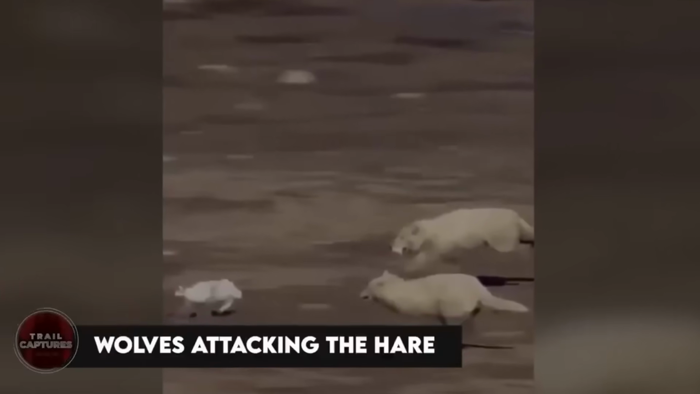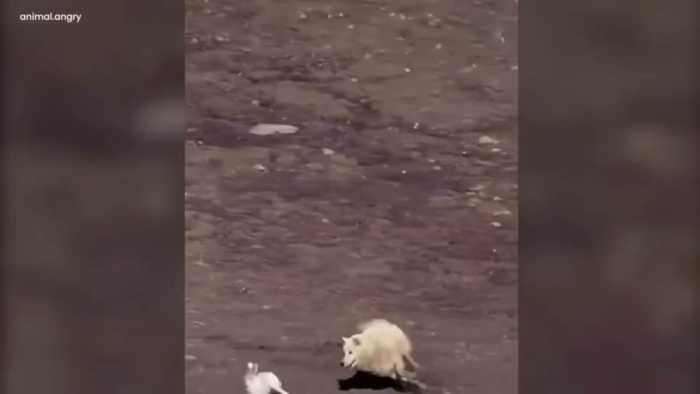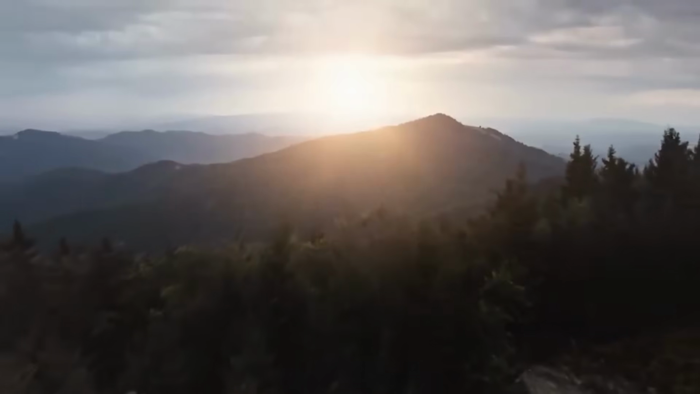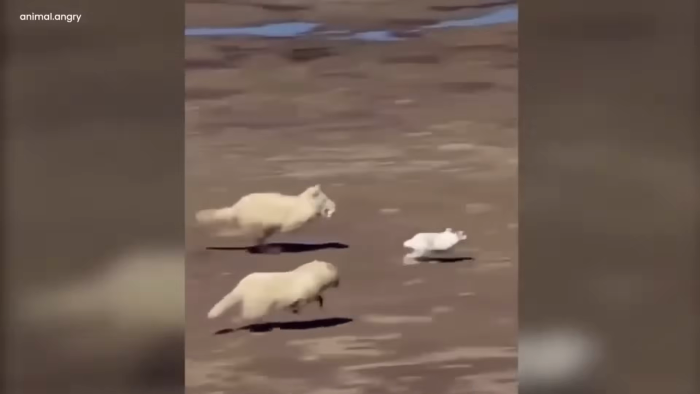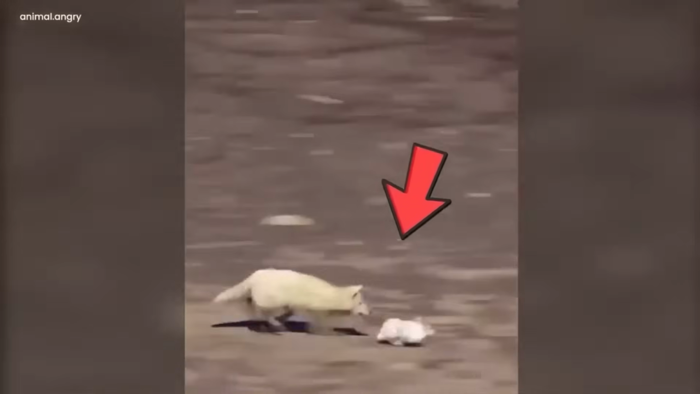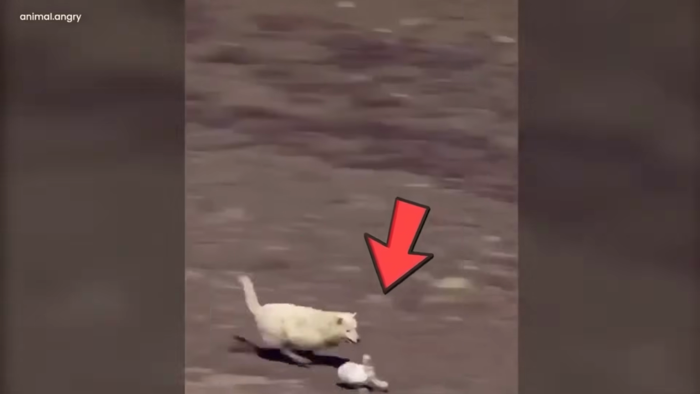Wolves attacking the hare. In the bright daytime, a strange event happened on an empty field. A video showed two wolves chasing a little hare. The wolves were like hidden shadows, and their reasons were unclear. The hare, feeling danger, ran as fast as it could to stay safe. One wolf tried to grab the hare's tail, but the hare quickly changed direction, escaping its grasp.